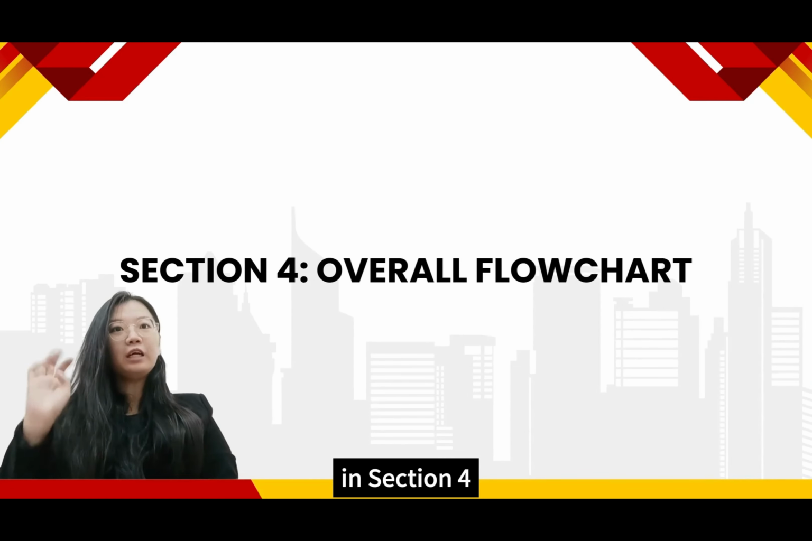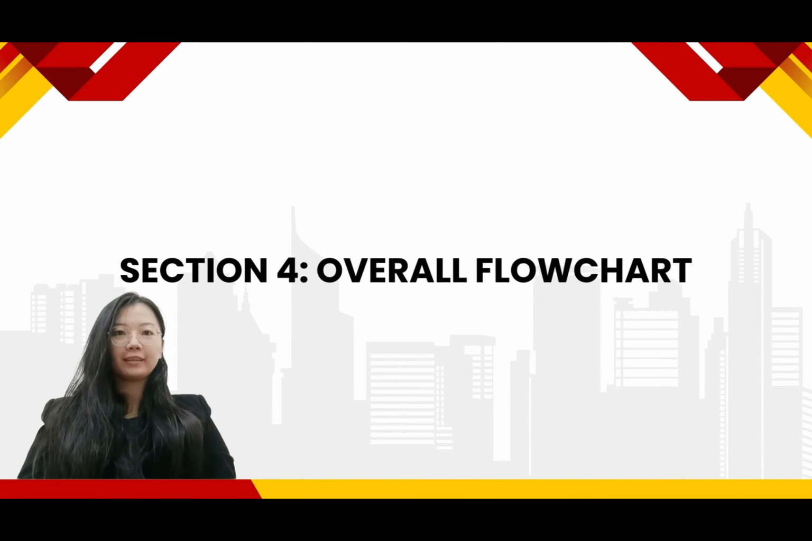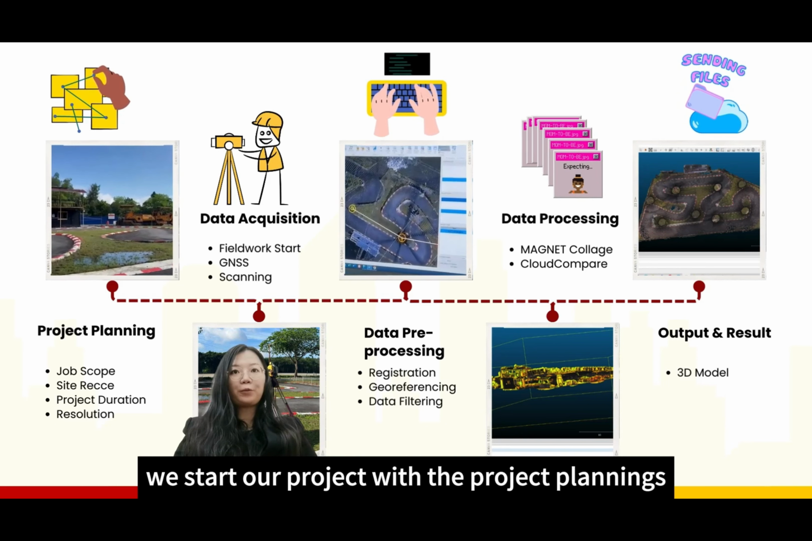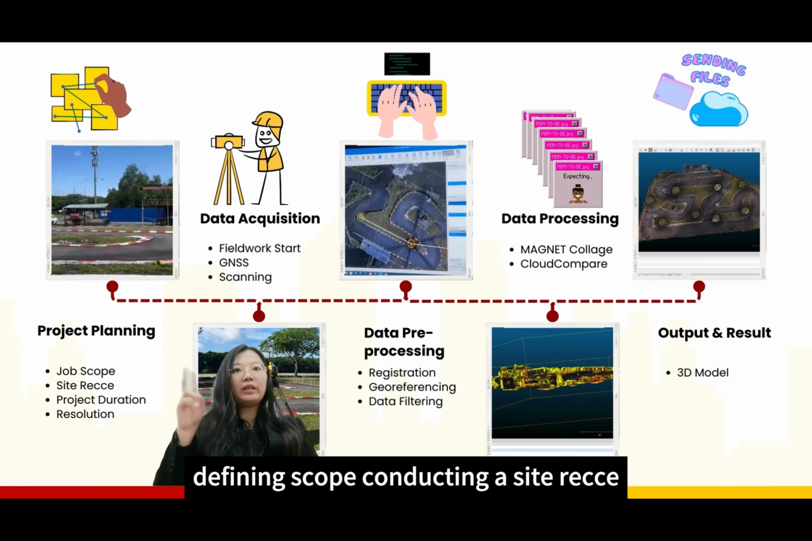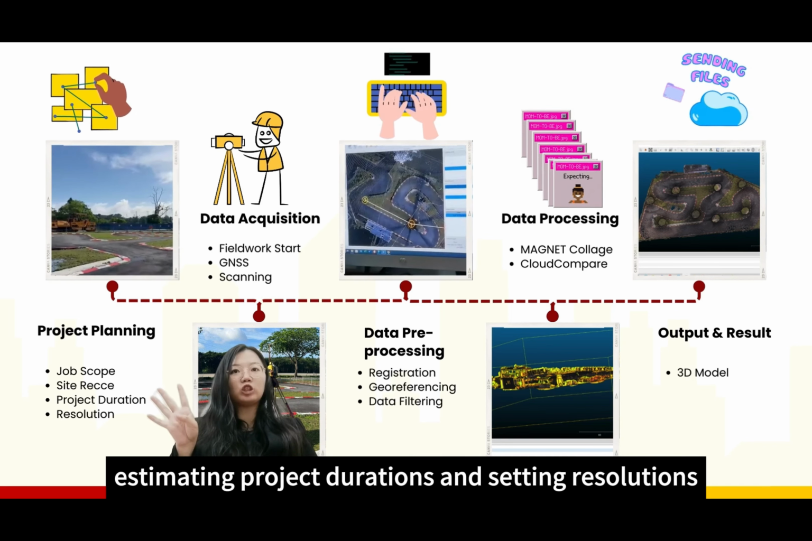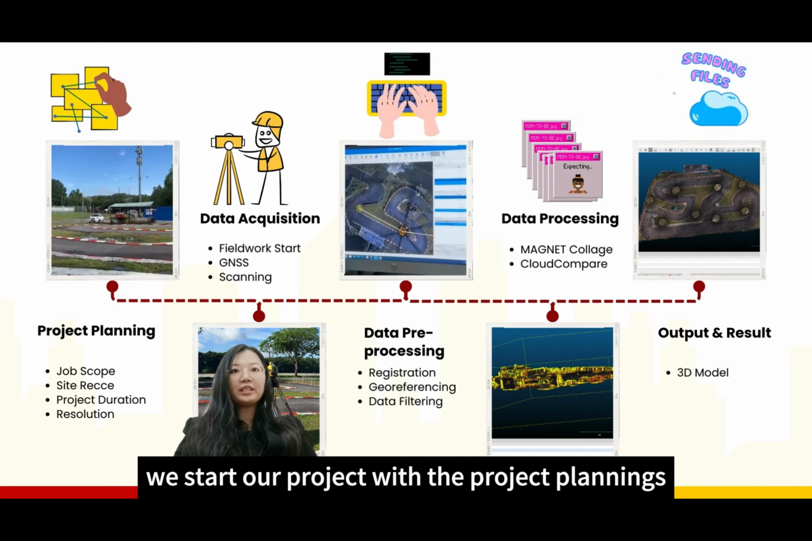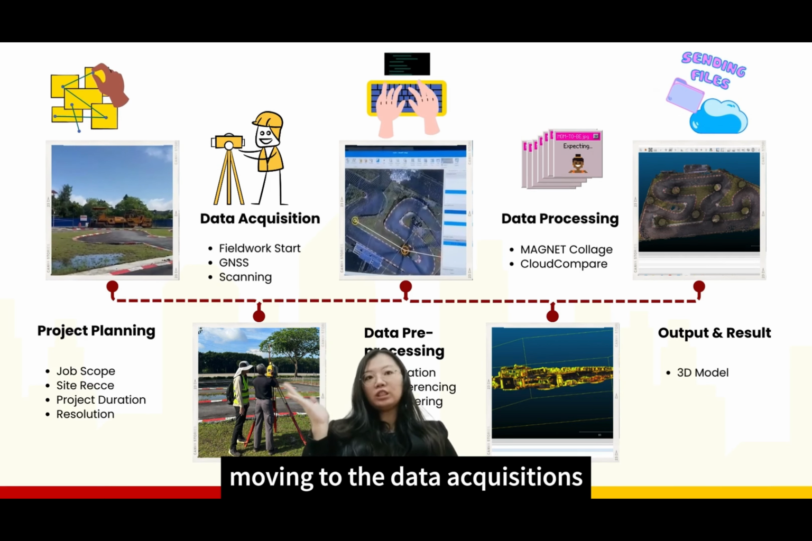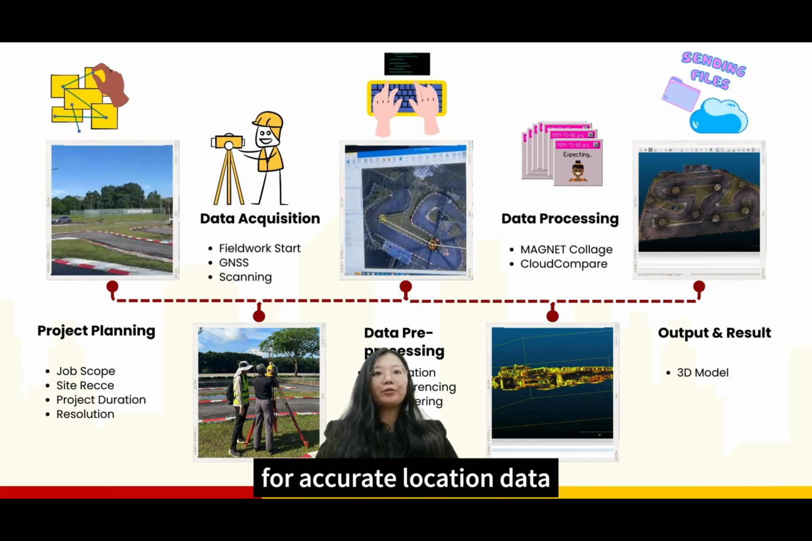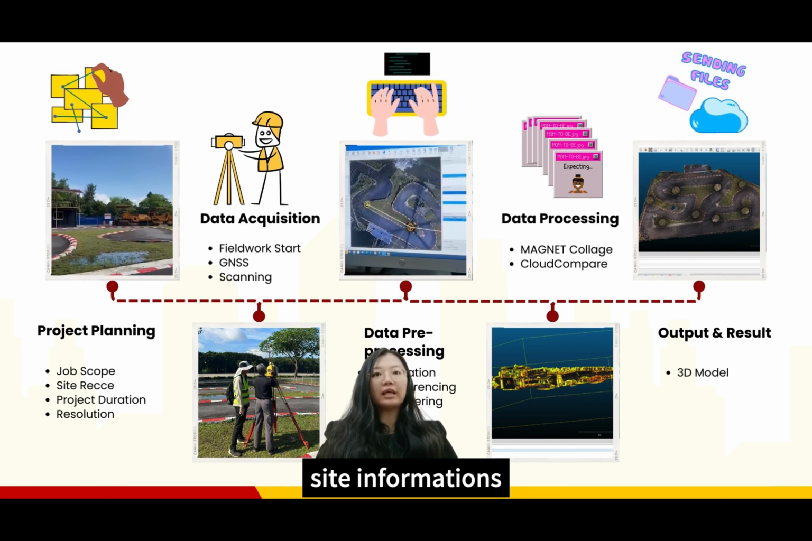In section 4, I will talk about the overall flowchart of our group project. We start our project with the project planning, defining the scope, conducting a site recce, estimating project duration, and setting resolutions. Moving to data acquisition, we perform fieldwork using GNSS for accurate location data and employ scanning for detailed site information.